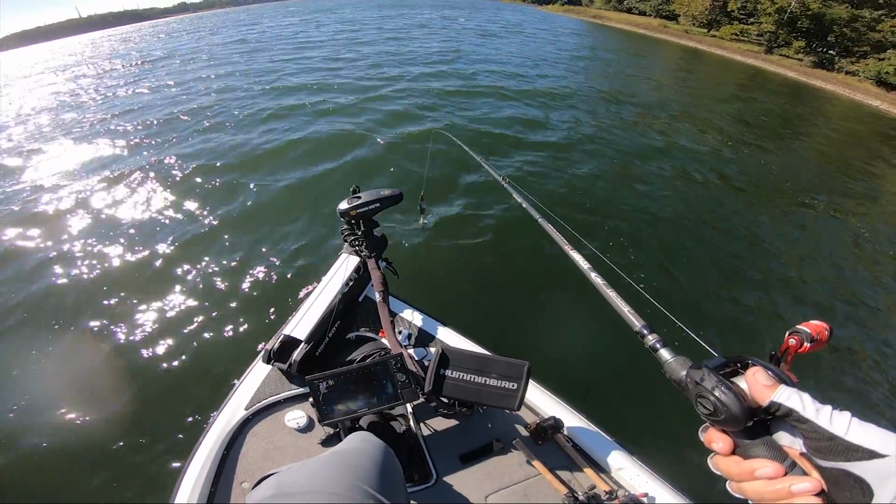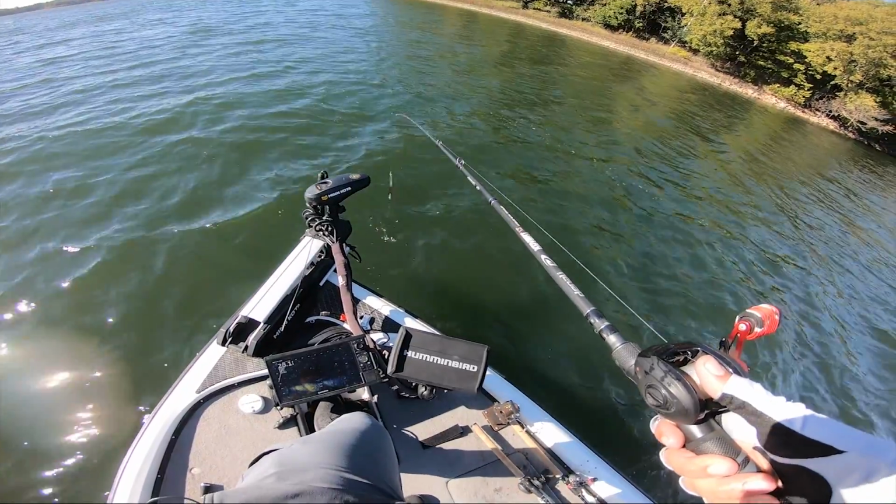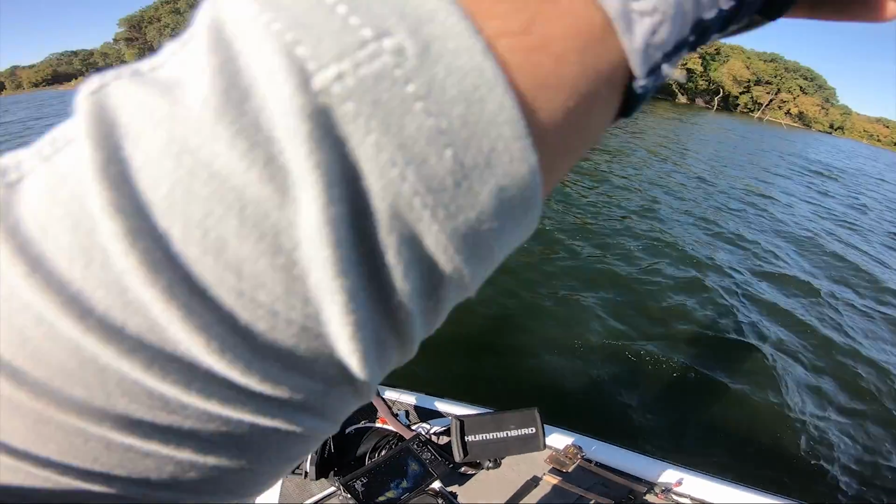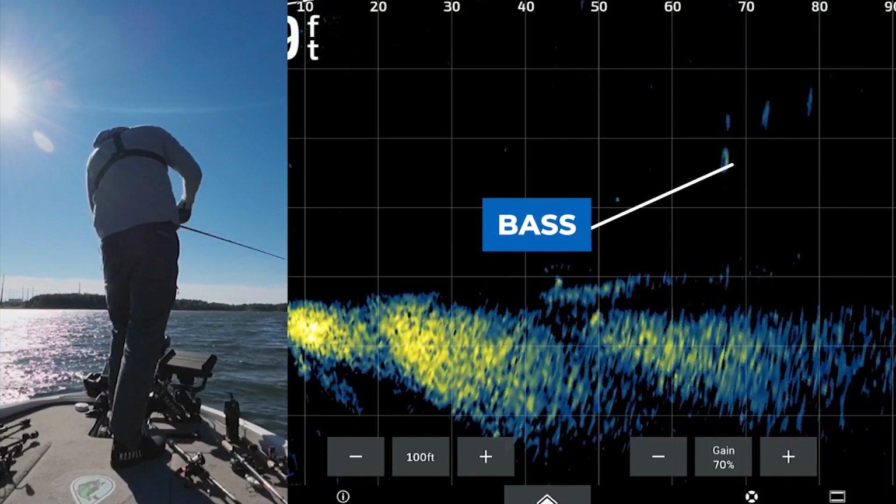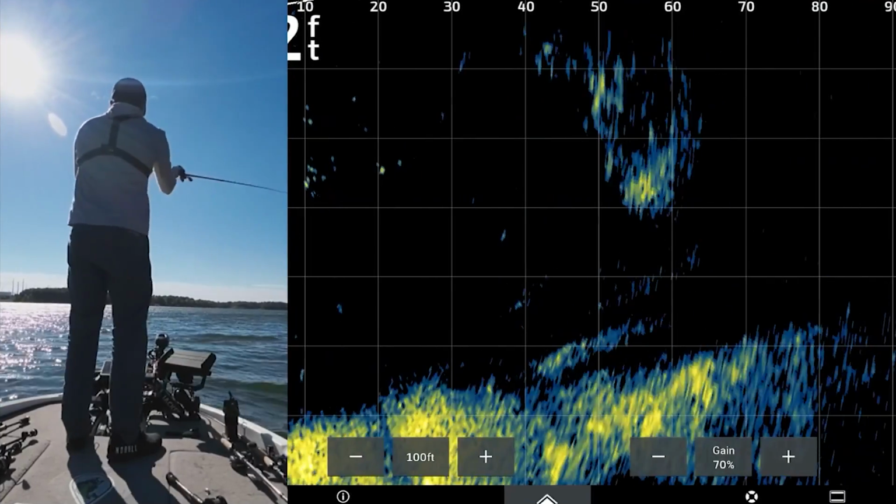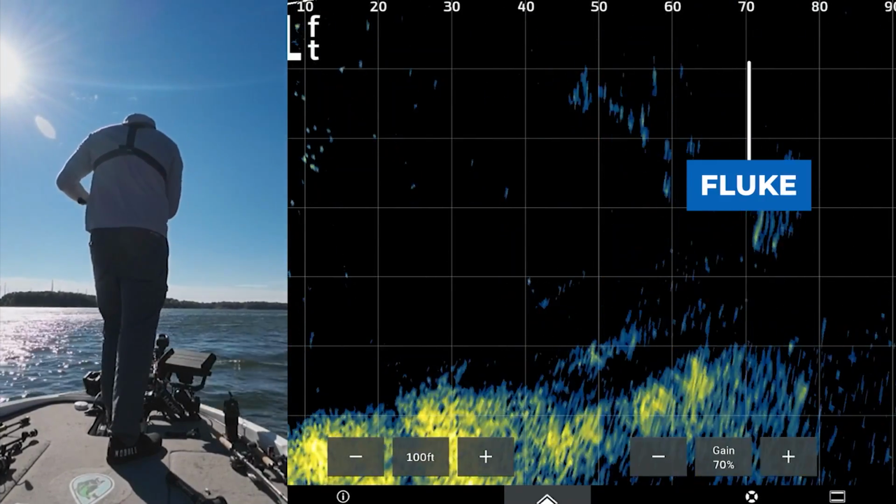Probably lost him at this point just because they're swimming so fast. They're right over here, but a couple of fish over here at least. Probably should go cast on those instead of messing with this. Oh, I need to cast on those. That's what we're looking for. Look at those fish underneath the surface. Oh, come on. Come on, fish. Why don't you guys come up and eat this thing?